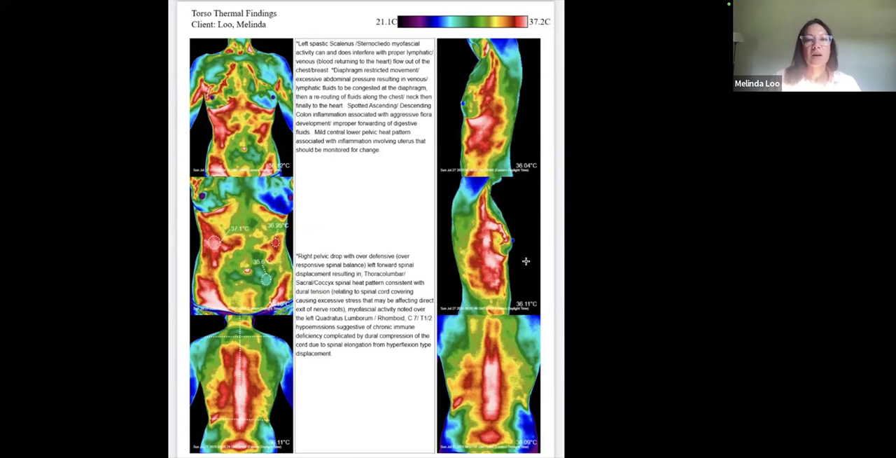And then another thing to note is this huge red, almost triangle looking section, which is directly over my liver. I also had no idea that I would have this much inflammation over my liver. I don't have any symptoms or any pain or anything that would tell me otherwise. So now I need to really do some liver care, don't I? And pay attention and monitor to make sure that this is actually getting improved.